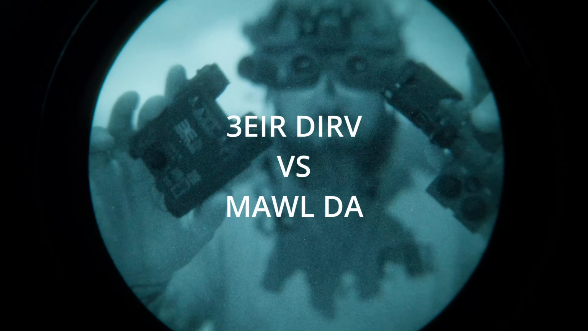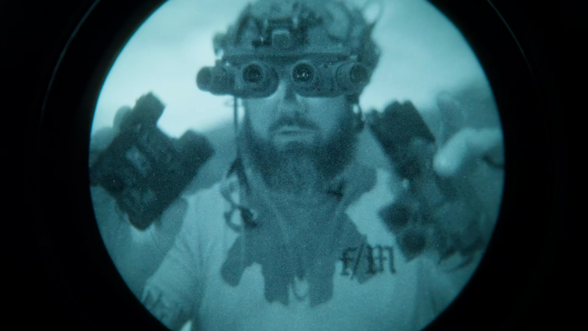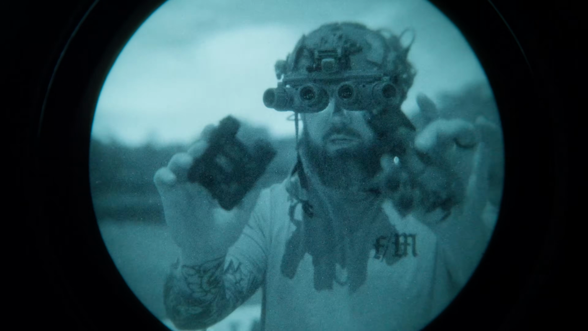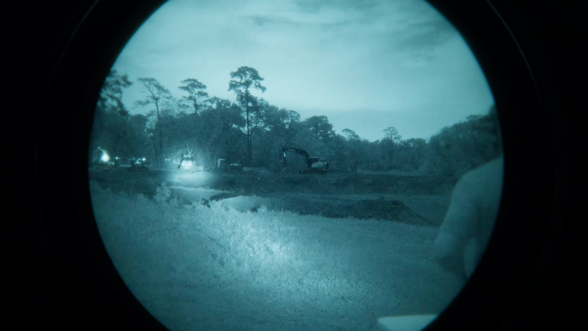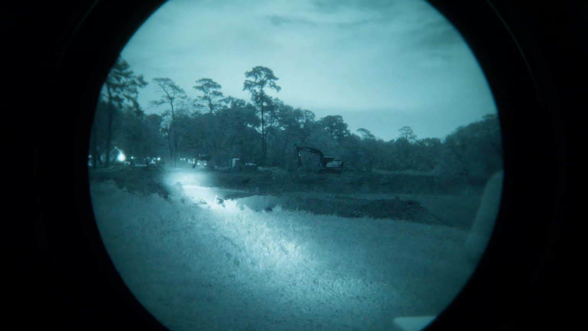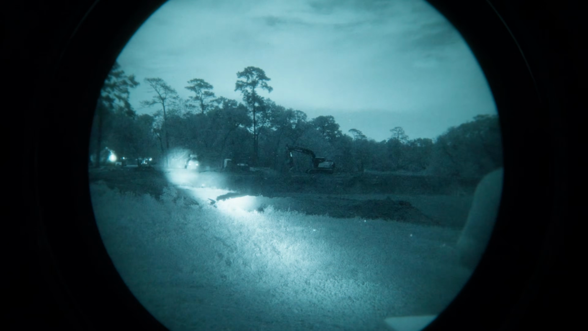So this is the full suite, full featured laser from 3EIR, side by side with the Mawl DA. This is the Designate IRV. If you're not aware, this is a civilian class, non-restricted laser, and this is the Mawl DA.